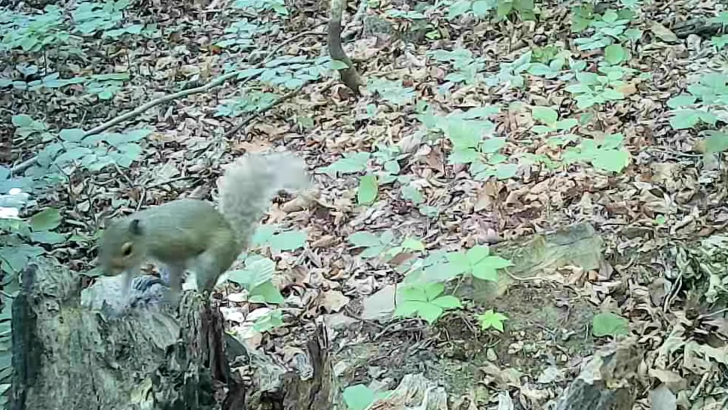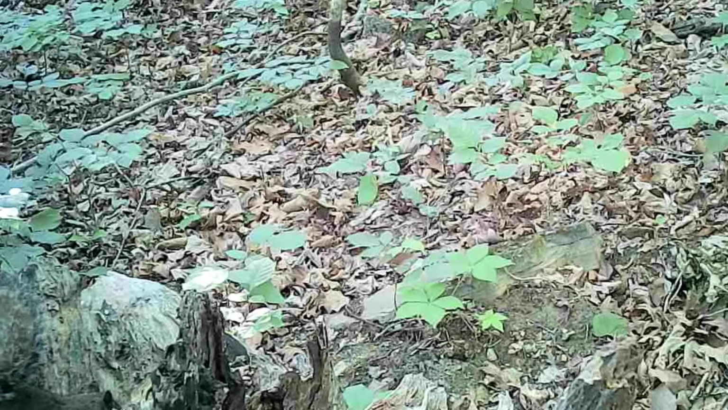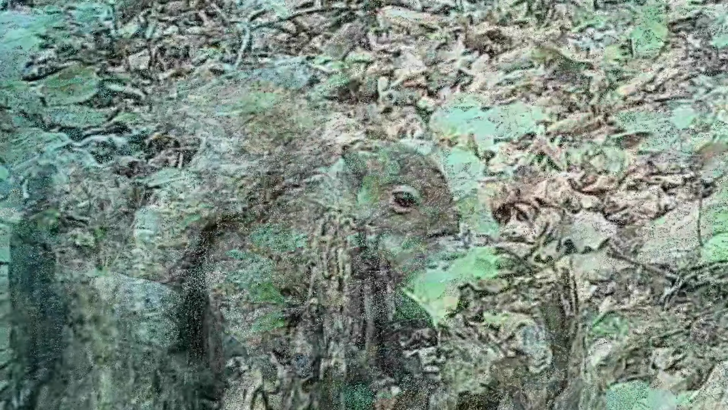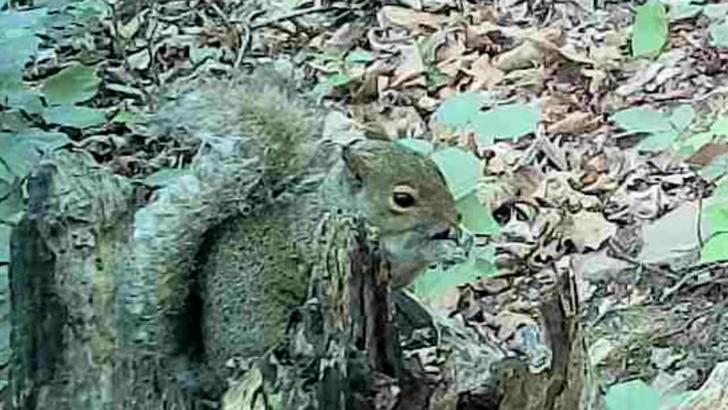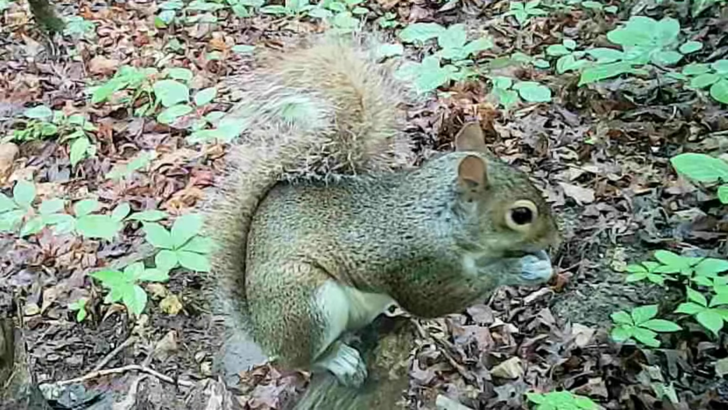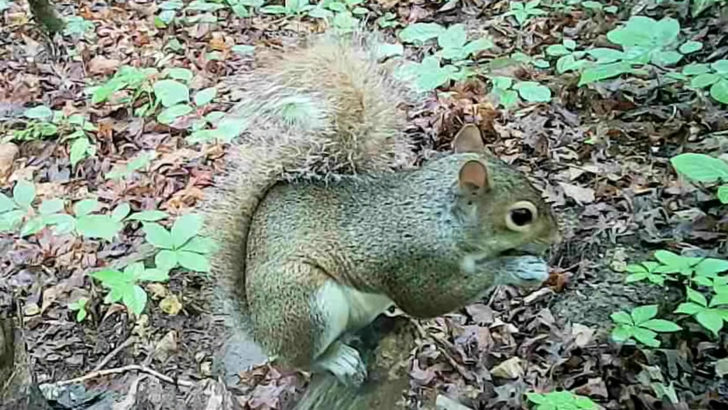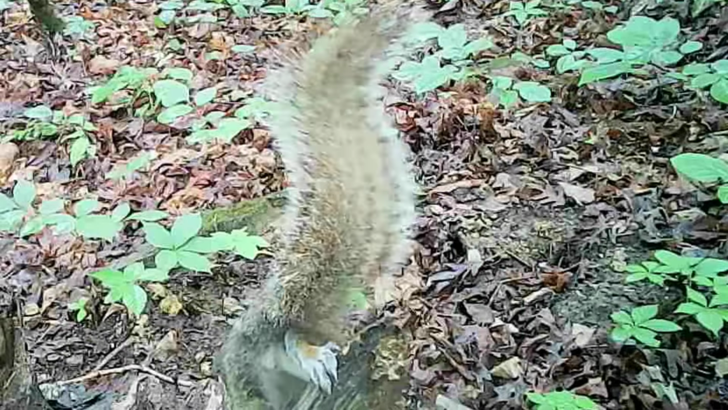And the little gray squirrels love to get up off the ground. I find them something to eat on too. And they have a good time all day long.